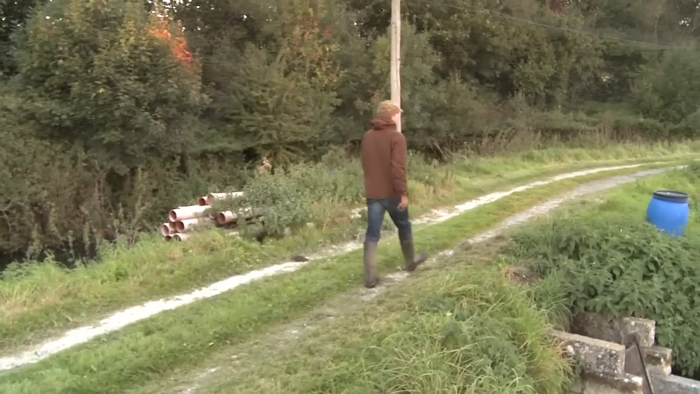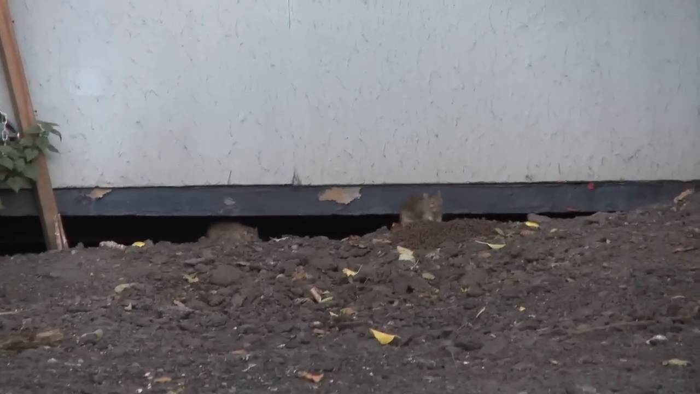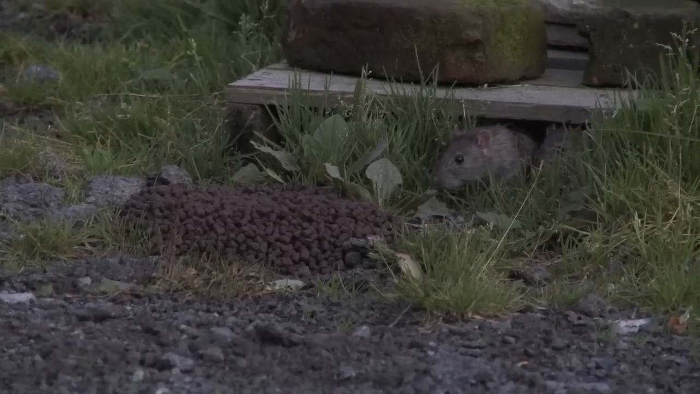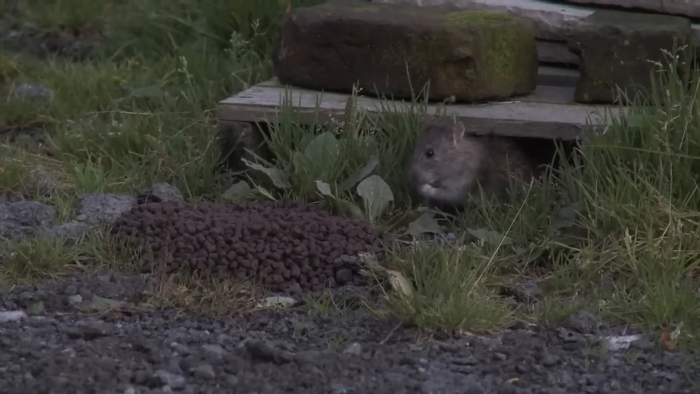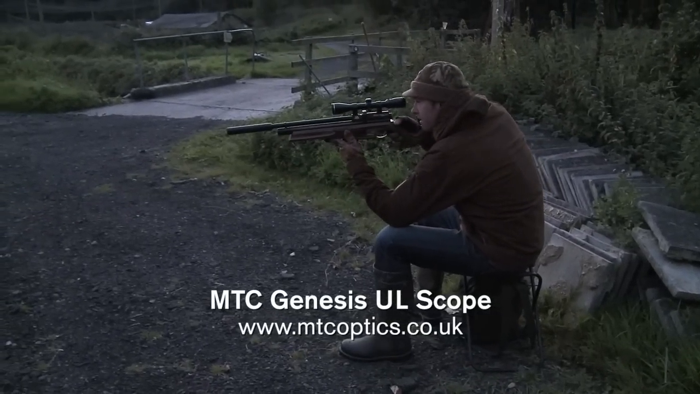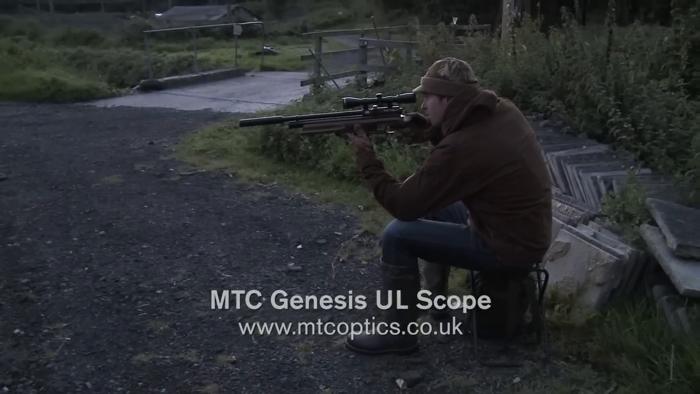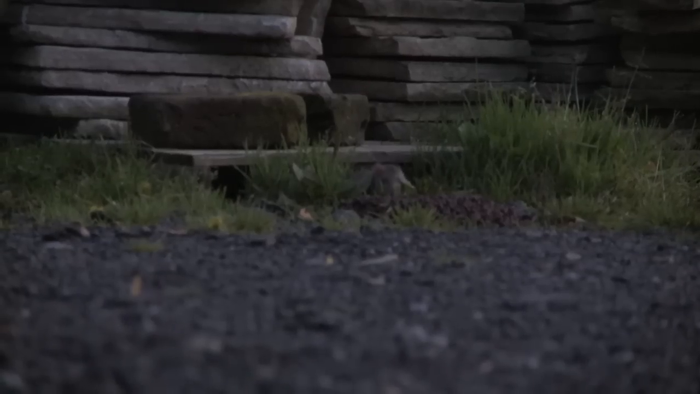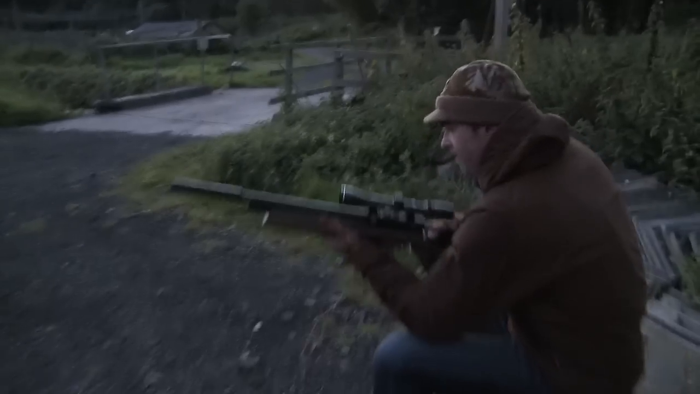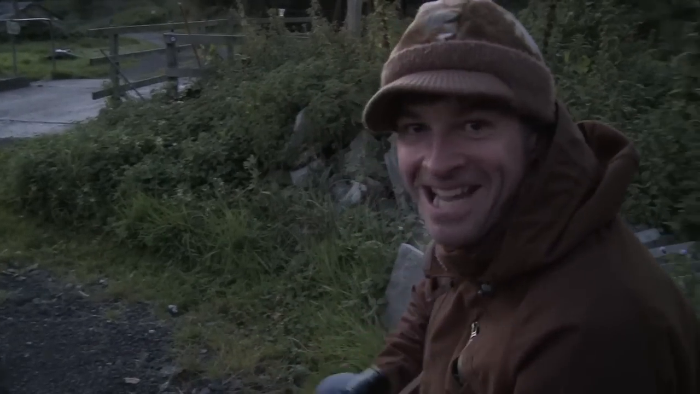But as it happens, those smelly pellets have got such pulling power that they start to work their magic before night closes in. Well, that didn't take long.